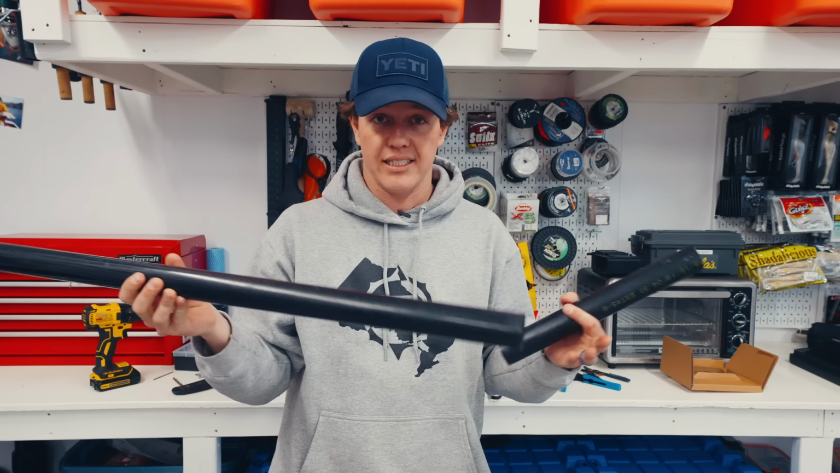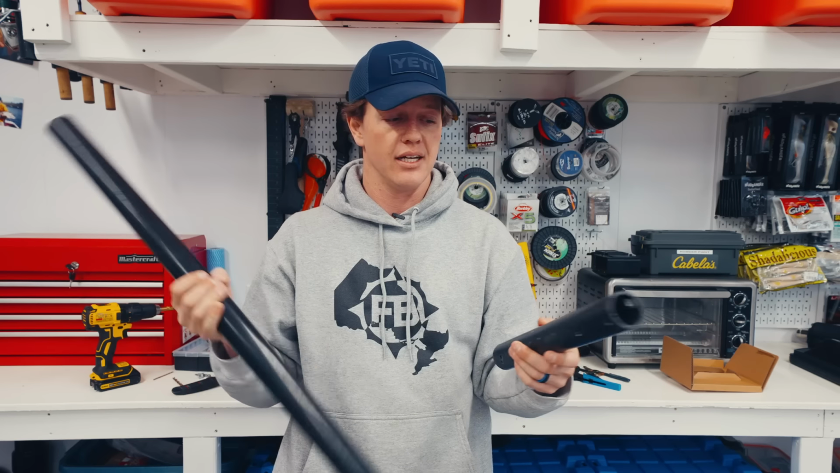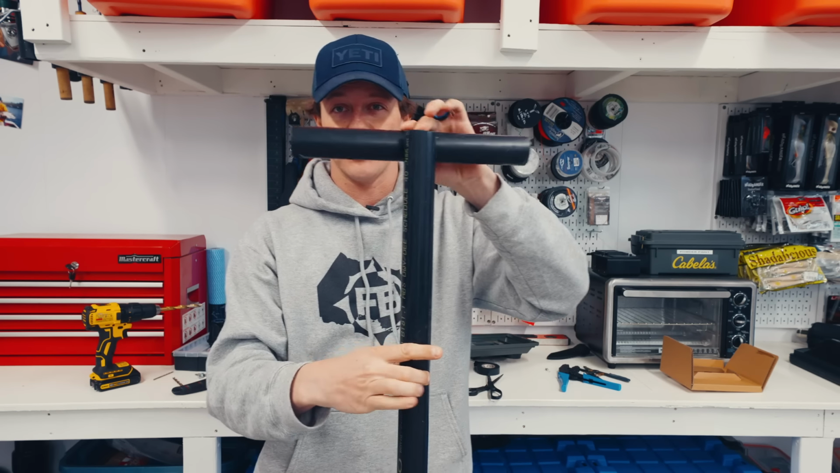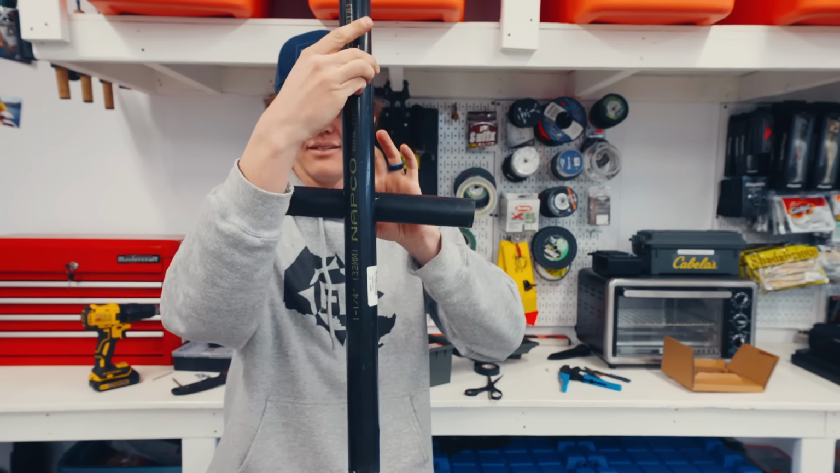To be able to adjust it, depending on your height, we're gonna put holes all the way across here every 6 inches. And we're gonna put a hole in here and it's gonna make essentially a T. So then wherever you want to adjust it, depending on how thick the ice is, you're gonna set it.